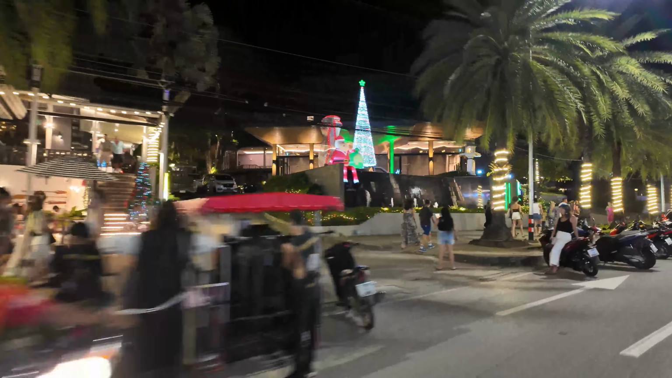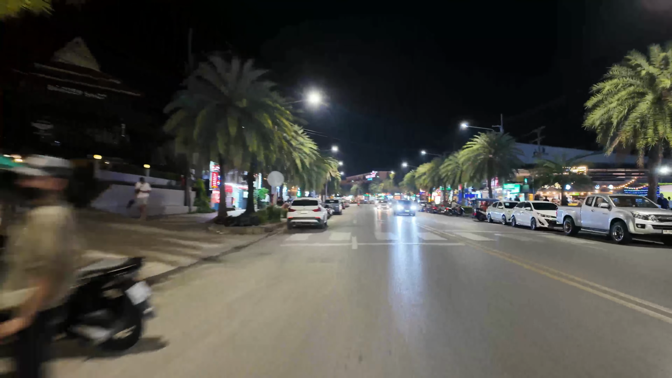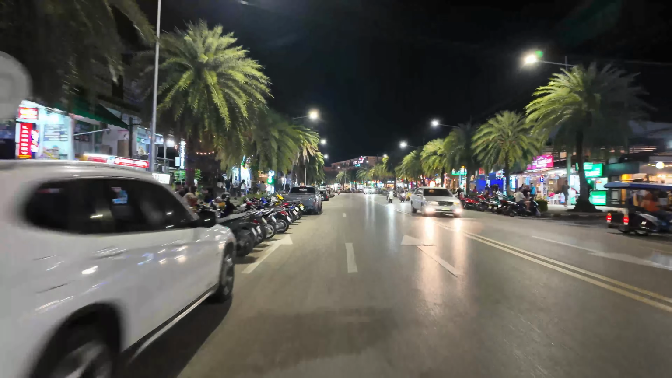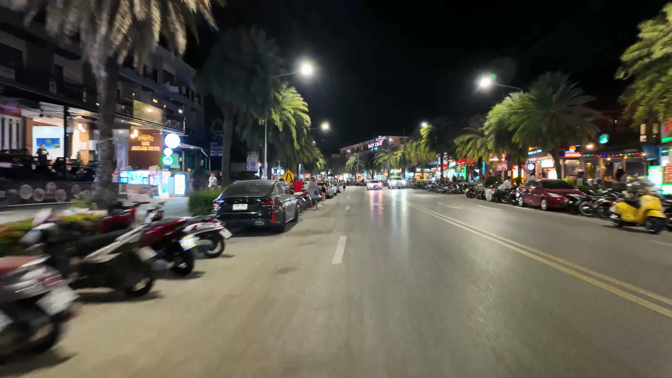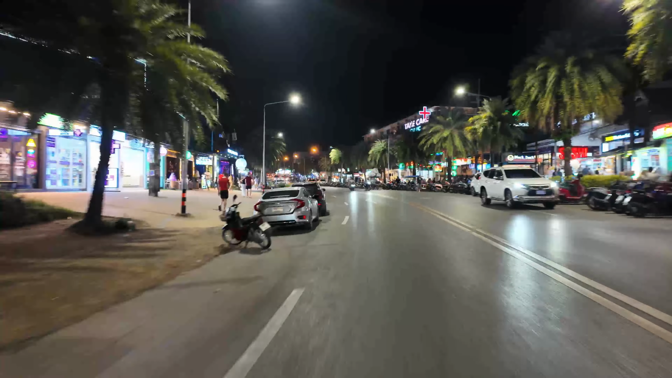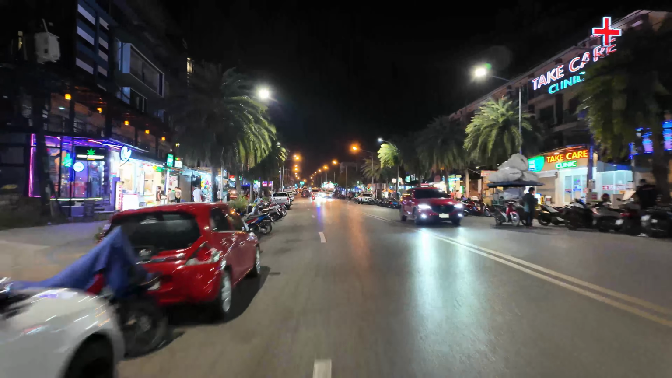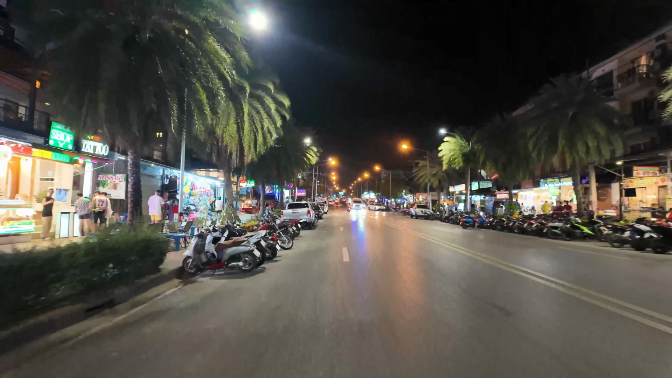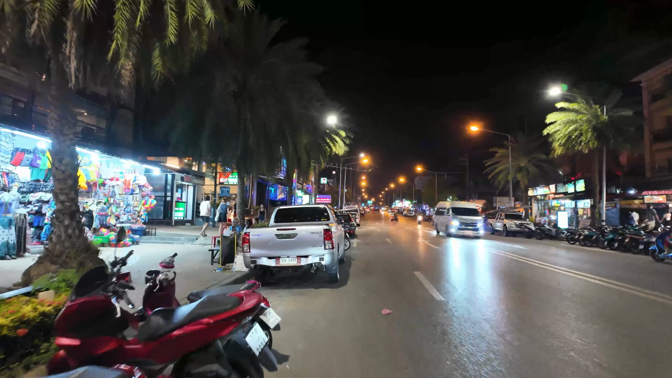Lovely little place to eat there. Really posh looking hotel there. Looks really nice. Great setup. Now we're just coming up to where I got petrol earlier on today. And just at the top of that hill is the mosque. You can't see it in the night time, obviously. Those beautiful golden domes that we saw during the day don't show up in the night time.